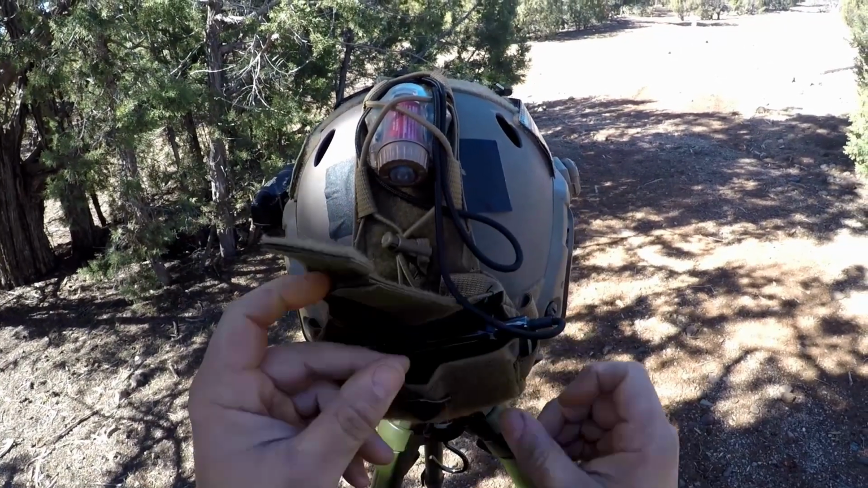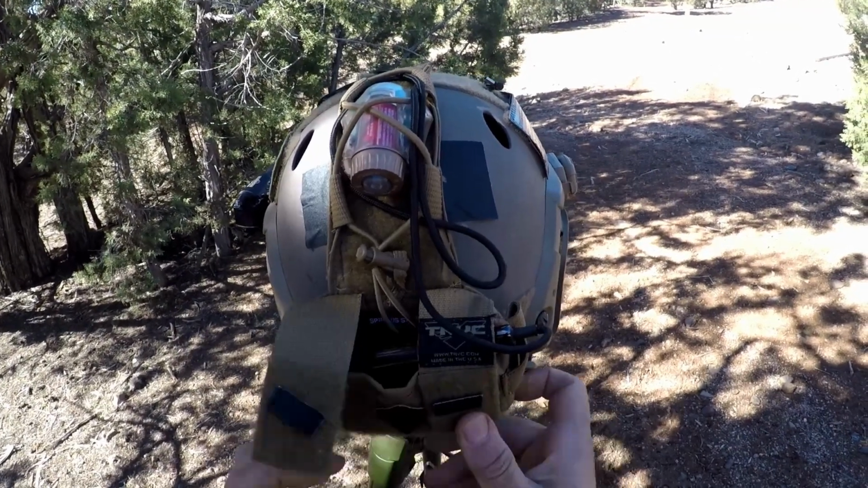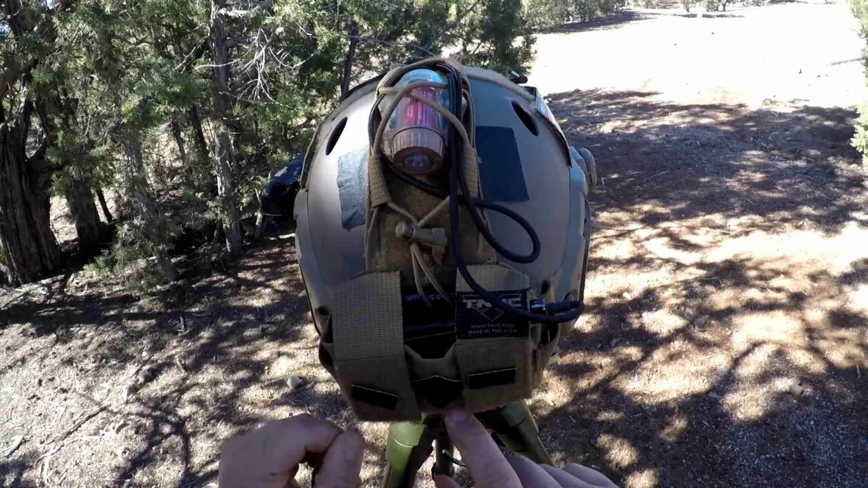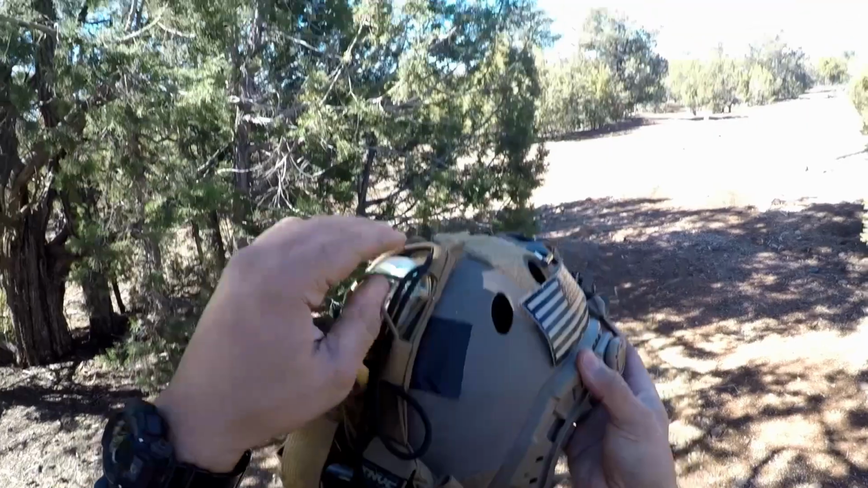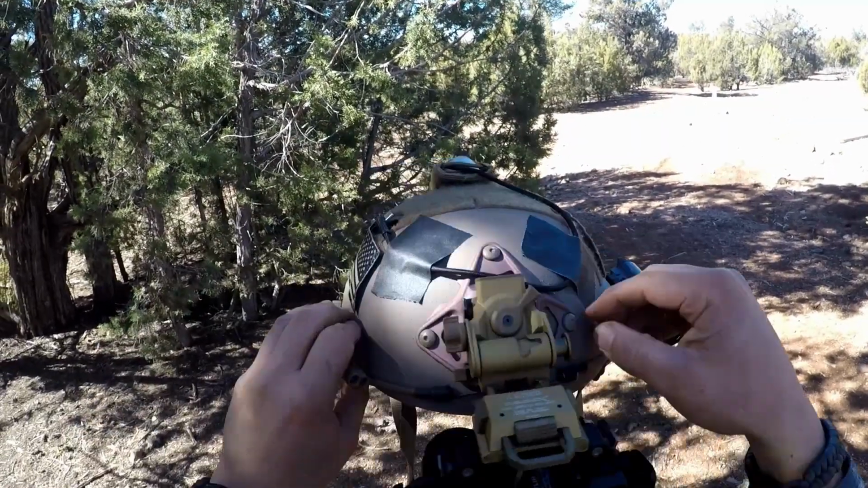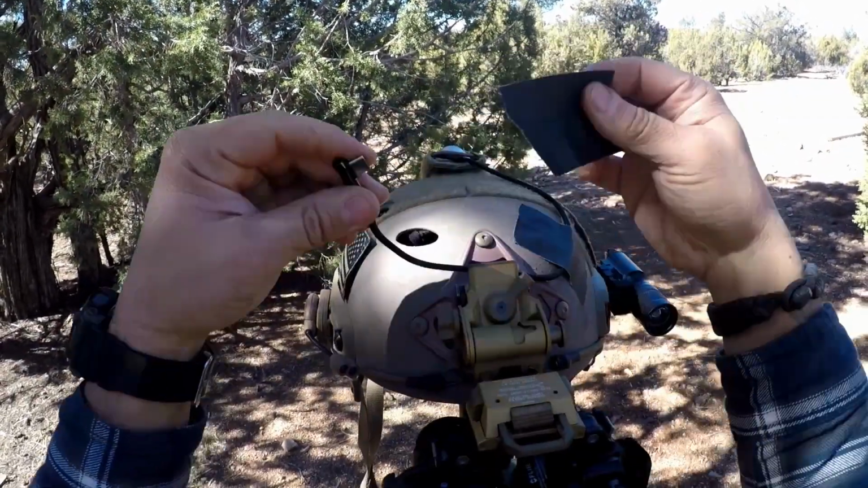So what I ended up doing is just taking it out and basically sticking it in the back of this Mark II Gen 2. And what it allows me to do is the battery goes on top of my weights that I have back here for counterweight. And then on the front, I just run the cable. You can kind of see it up here. I use some gaffer's tape to tape it down when I'm not using it.